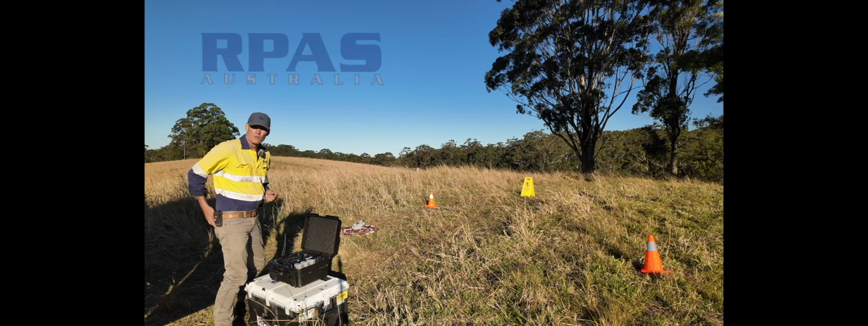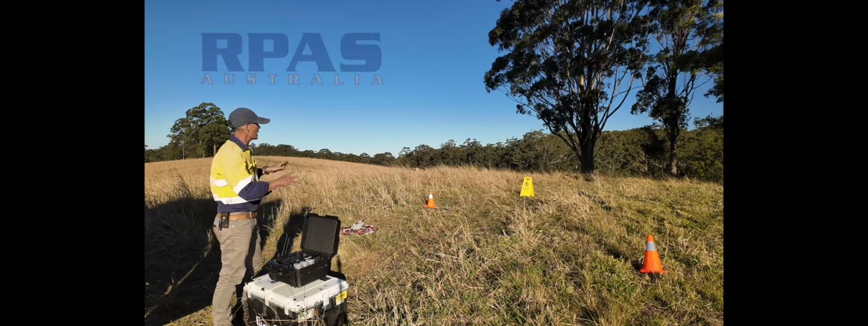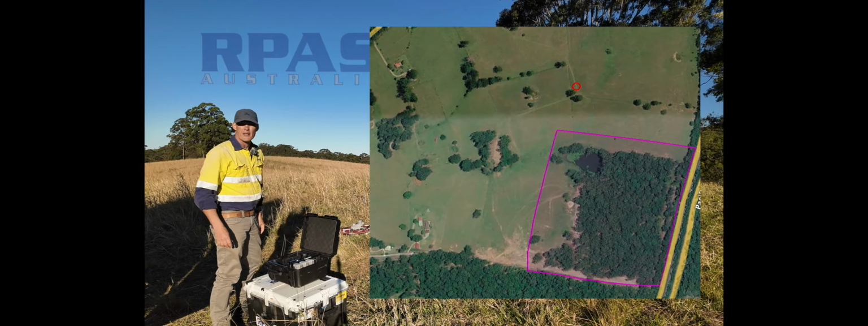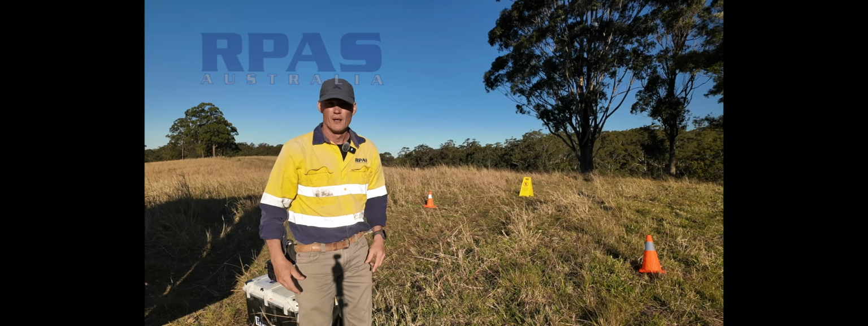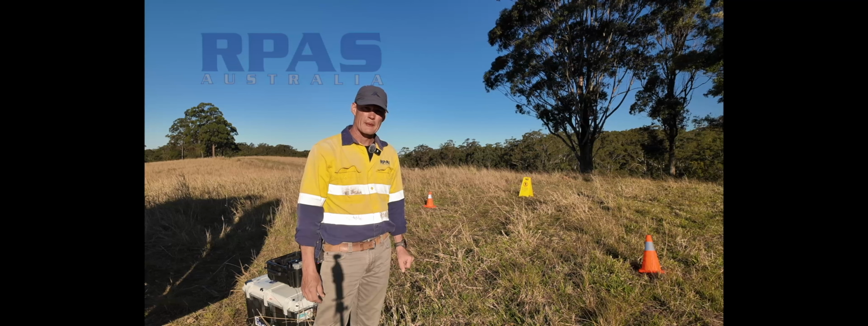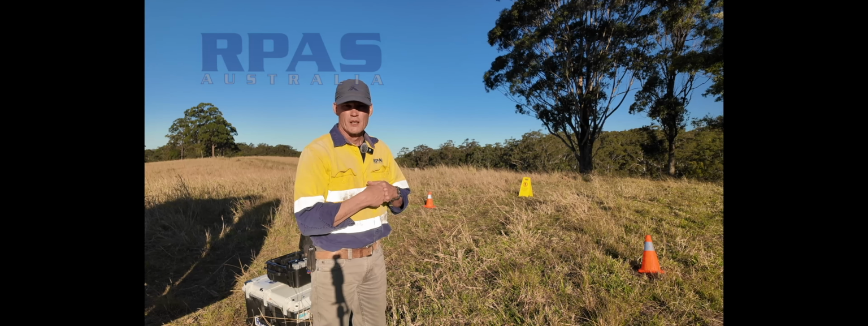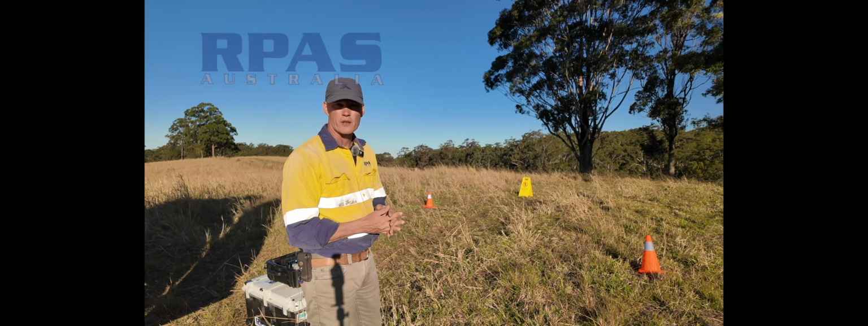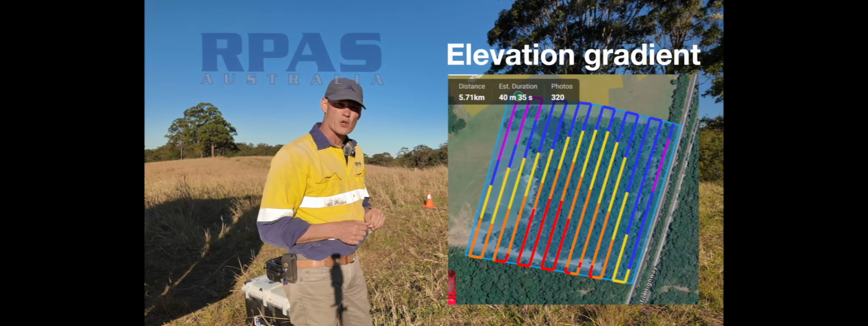Righto, today we're here on the mid-north coast up near Port Macquarie. We've got a section of bush there, about 11 hectares, that needs to be surveyed for koalas. It's still obviously too hot for doing a thermal survey, so I'm going to do a daytime mapping mission so that we can get a DSM, digital surface model.